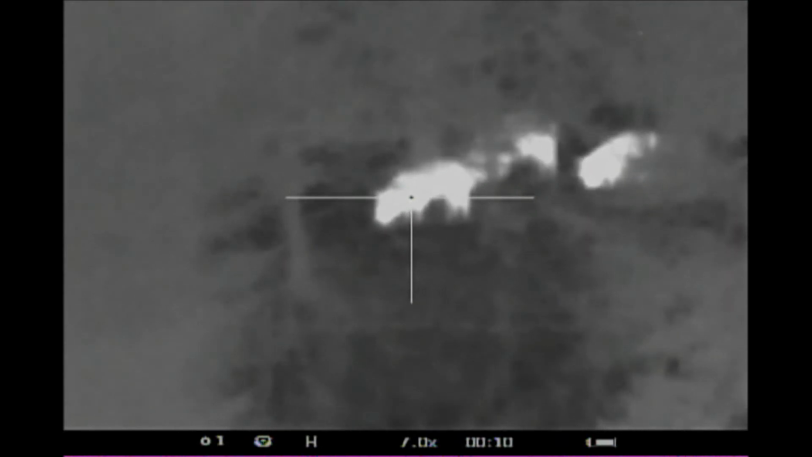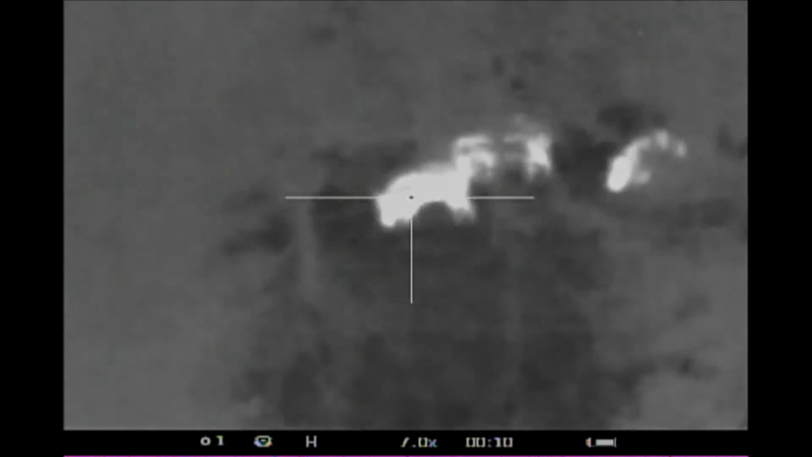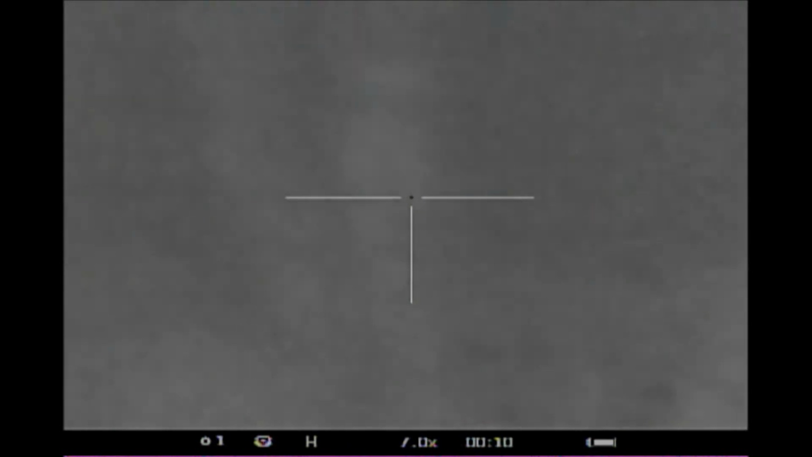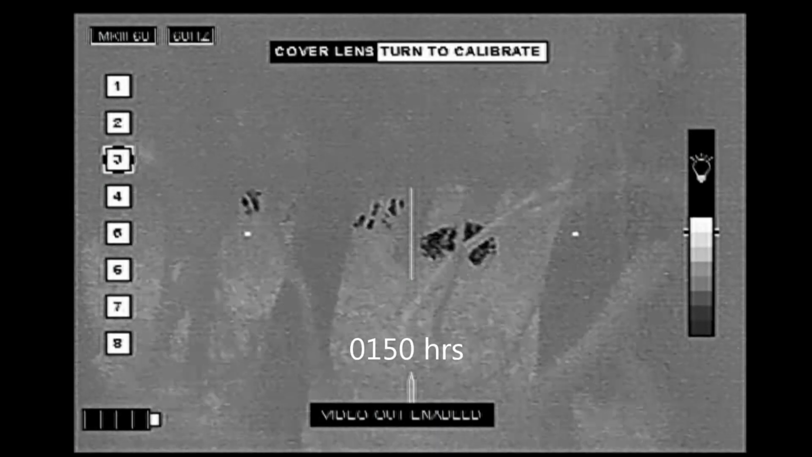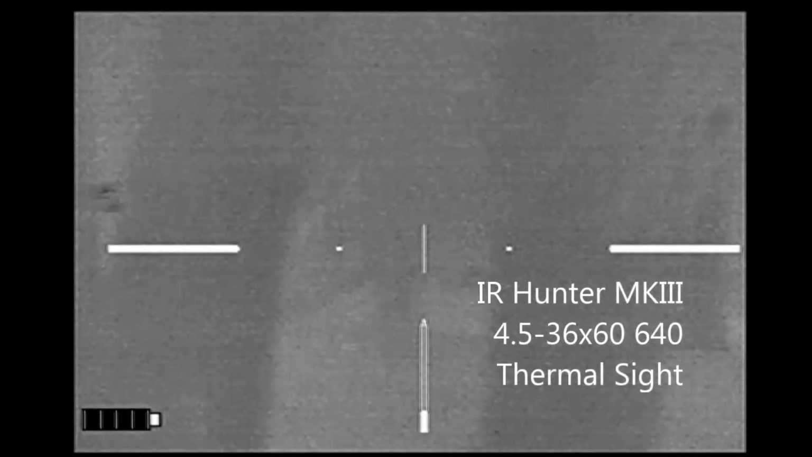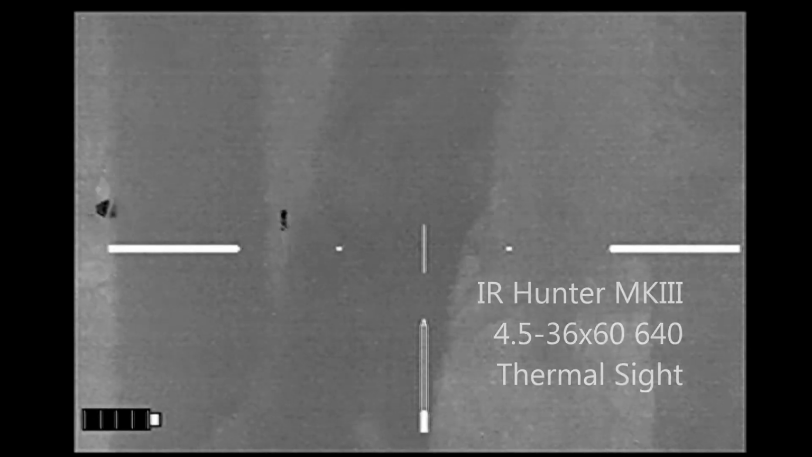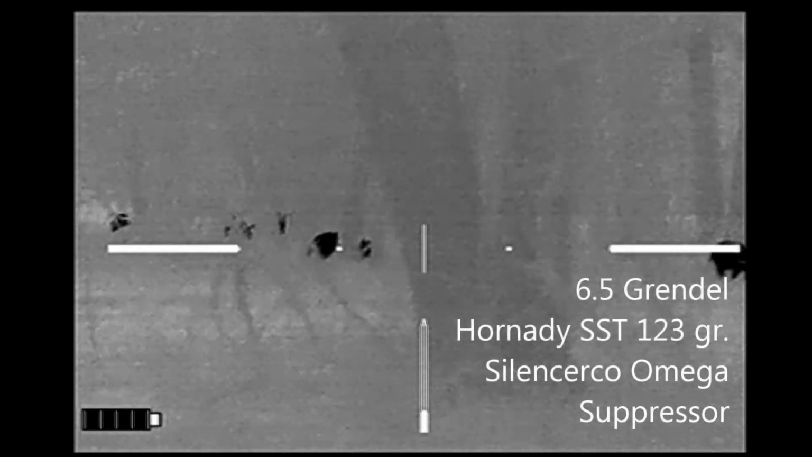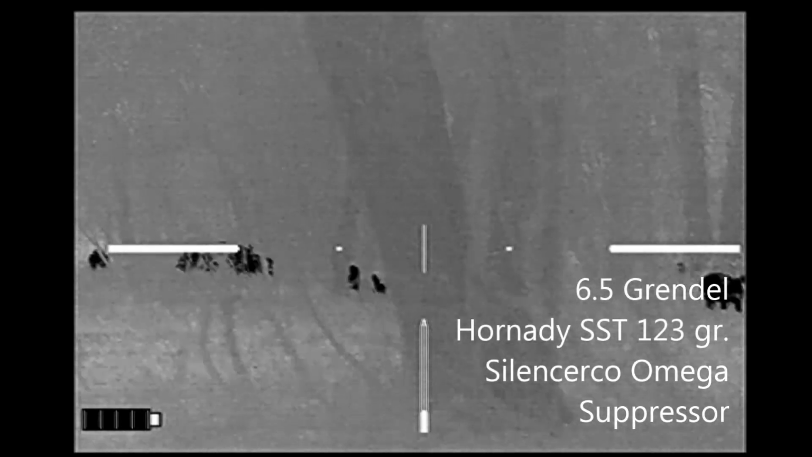I'm going to take the shot and you're going to hear it hit. We spent about 30 minutes looking for that hog, but never found it. We loaded up the truck, continued down the road. About 900 yards away we spotted this sounder of hogs, got out of the truck and made a short stalk on foot, getting set up where we had the best view of them.